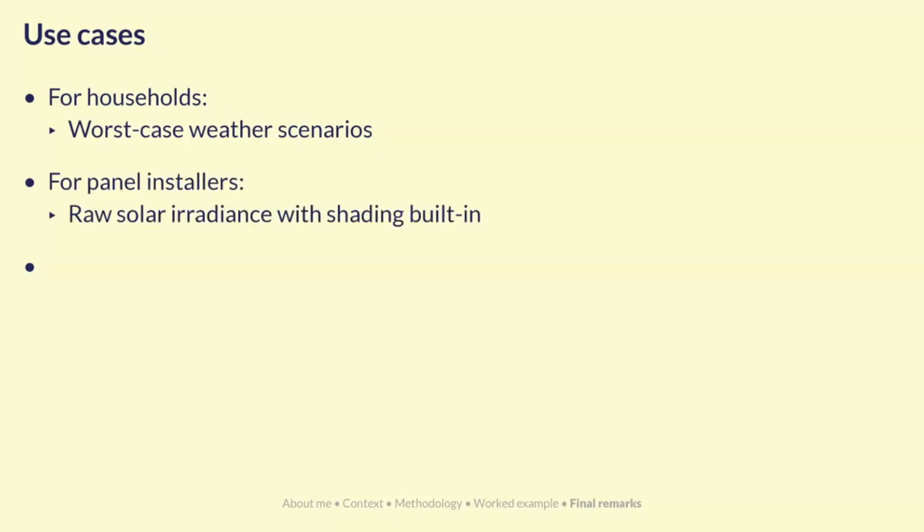For panel installers, they get access to raw solar irradiance with shading already built in. So it simplifies the workflow of having to model the customer's rooftop and add shading and stuff. For councils, because we're using building data sets to clip the solar irradiance data, we can also delineate by building type. So councils might want to know things like car parks or their own holdings, how much irradiance and subsequently solar energy could they produce from their buildings.